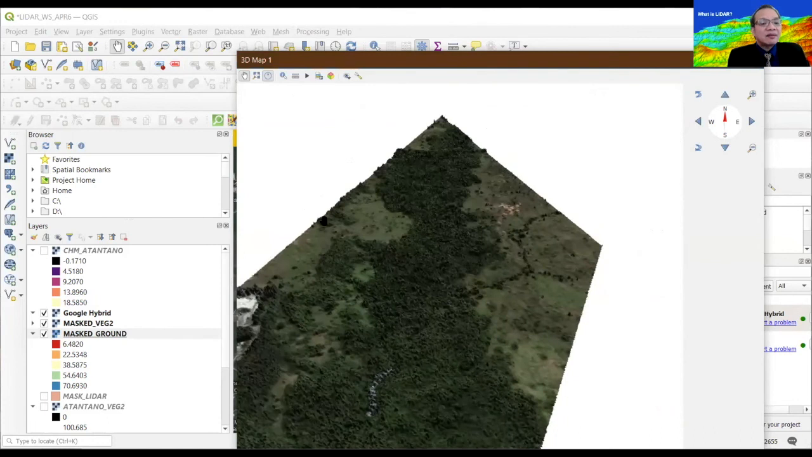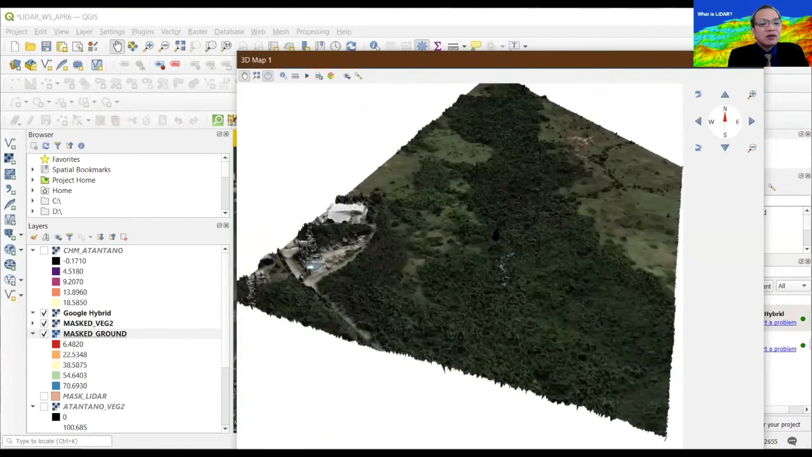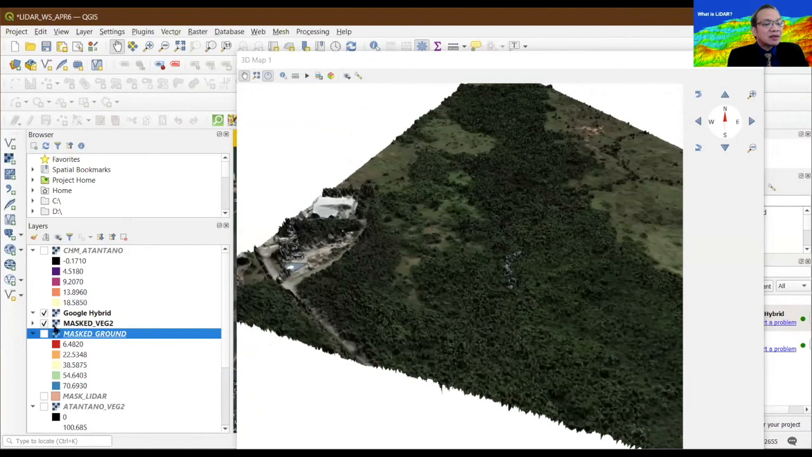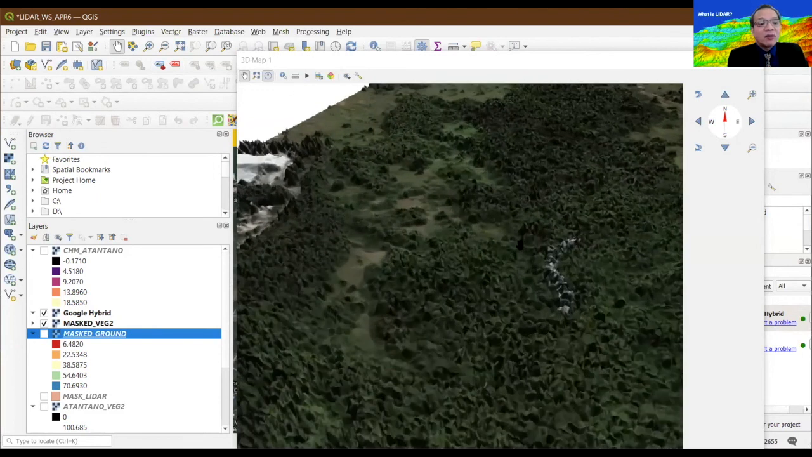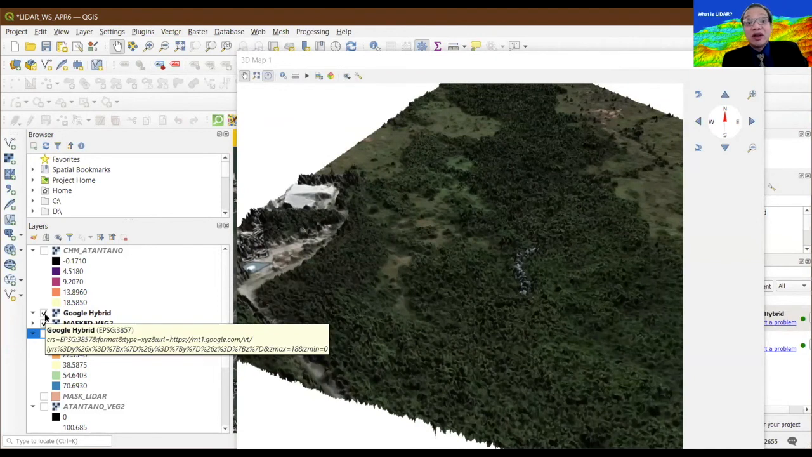Can you see that on your side? This is just the vegetation over the Google map, the height of the vegetation derived from LIDAR.